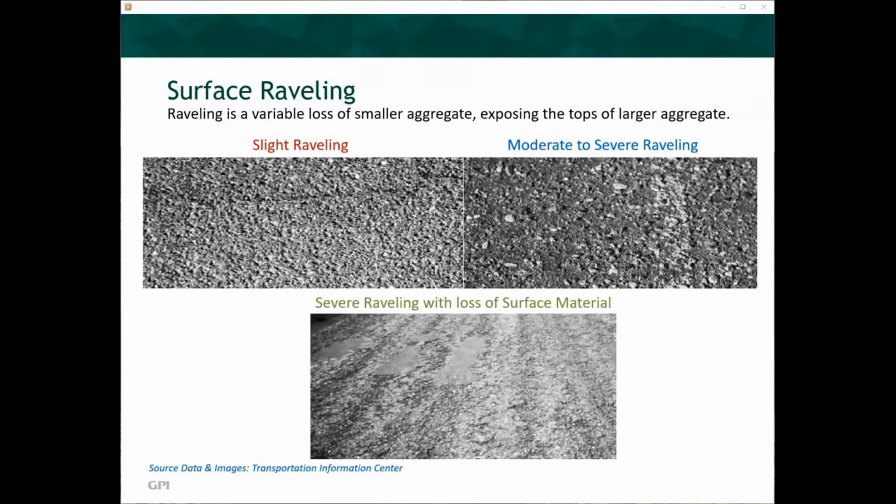Severe raveling results in large portions of the asphalt and aggregate surface worn away to varying degrees. The surface is uneven with extensive pitting. At highway speeds, can you imagine how this surface is affecting your tire wear and life? When a highway surface reaches this level, either resurfacing or replacement is mandatory.